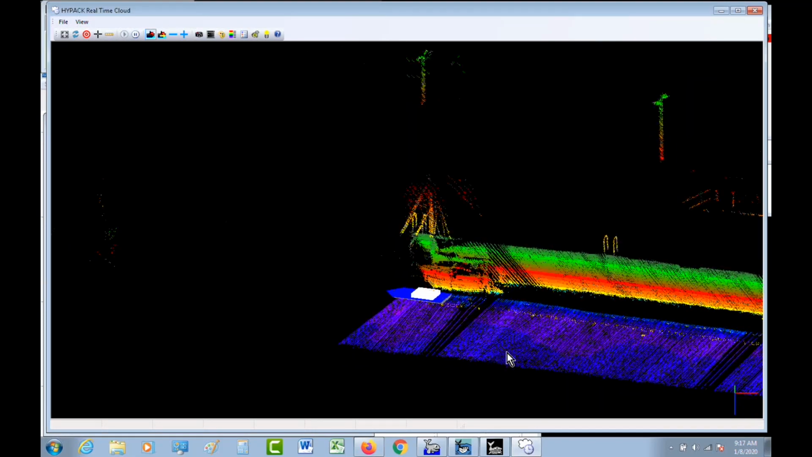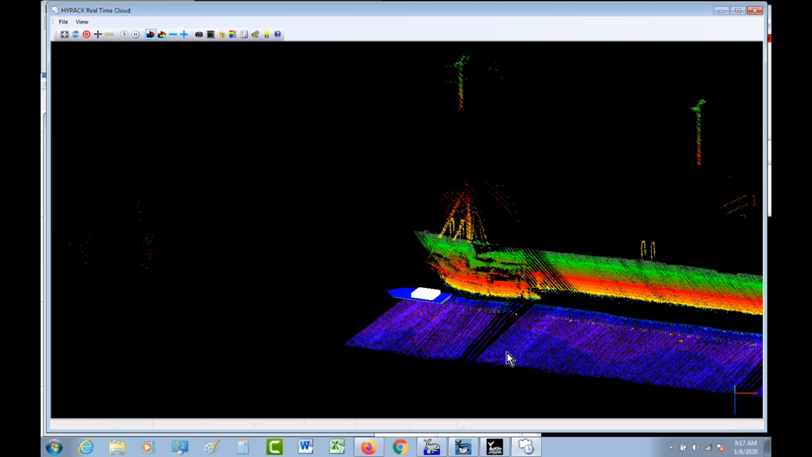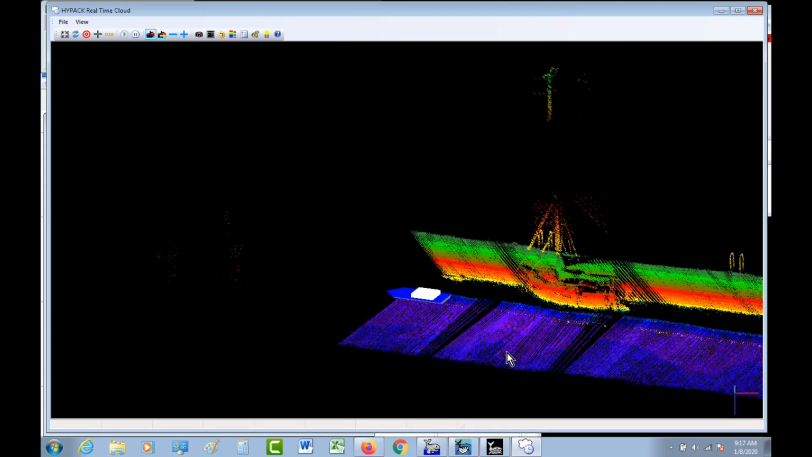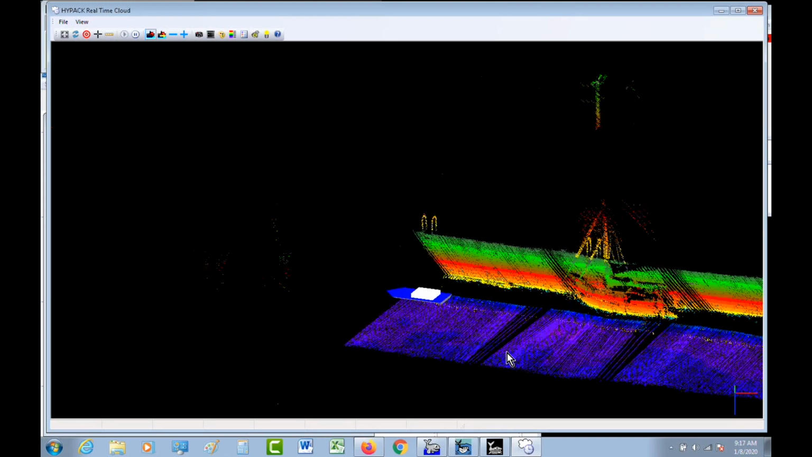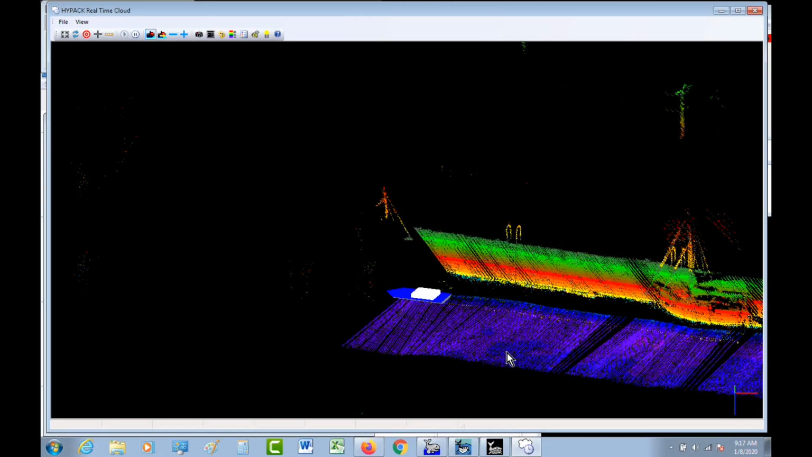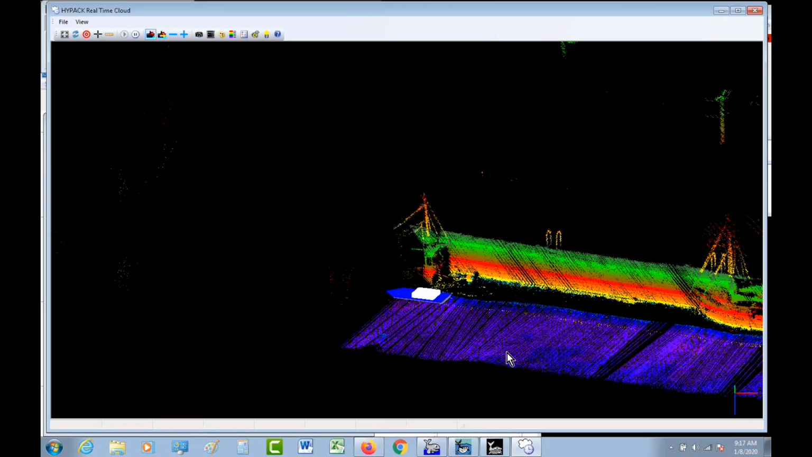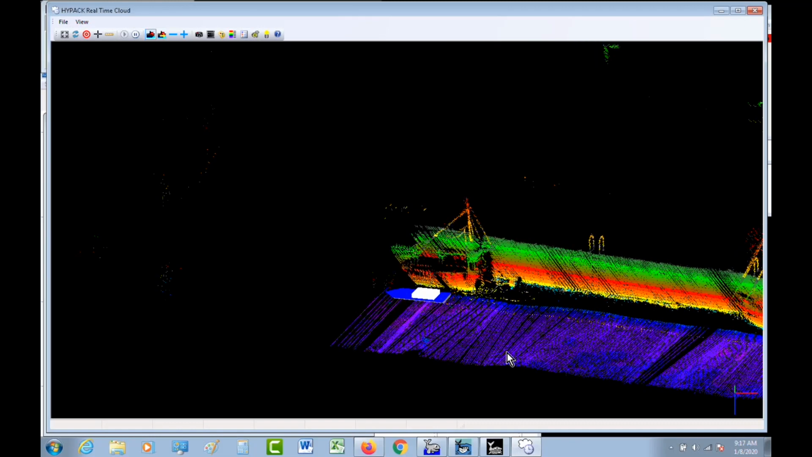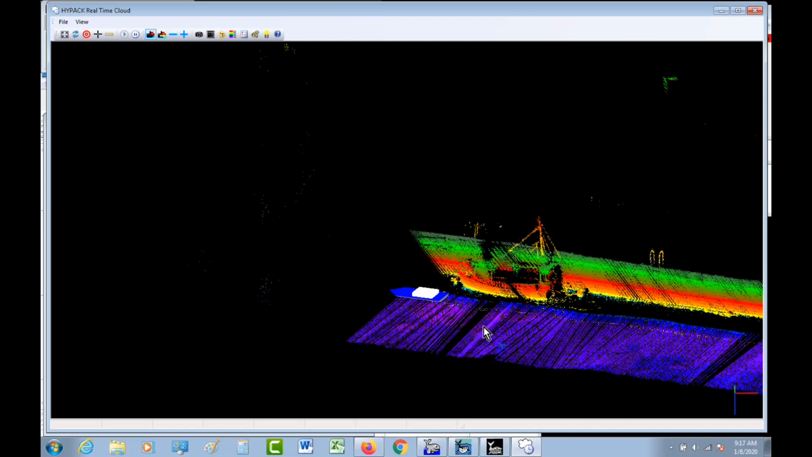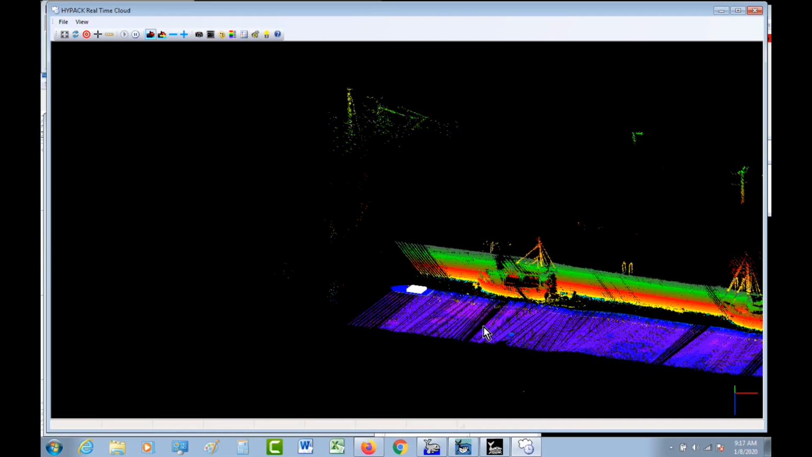So again, if you have a need for something like this where you need to do bank line surveys just to continue on from what you've collected with multi-beam, again, aids to navigation, anything for your charting, bridge clearances, anything of that nature, then this is a very handy tool to have in your toolbox.